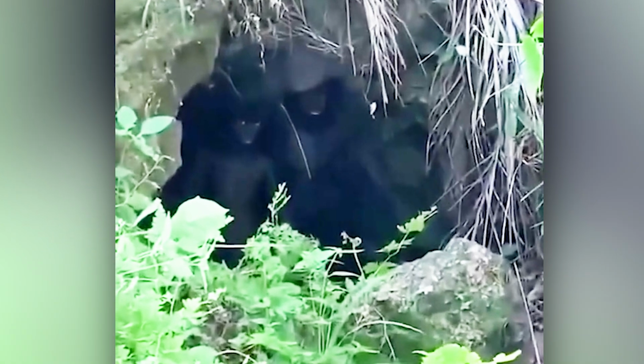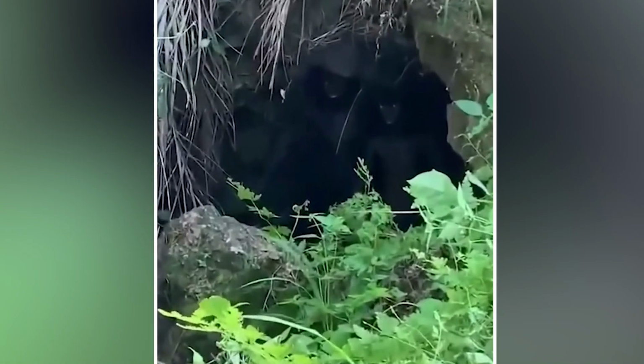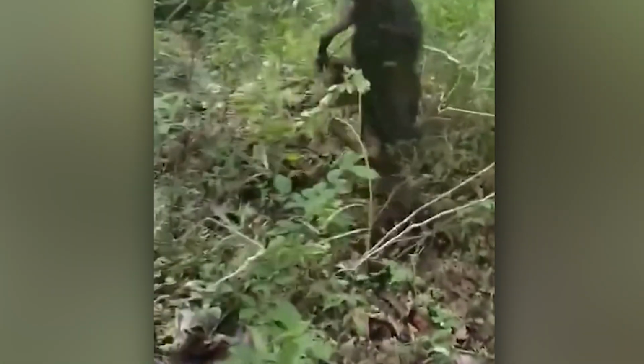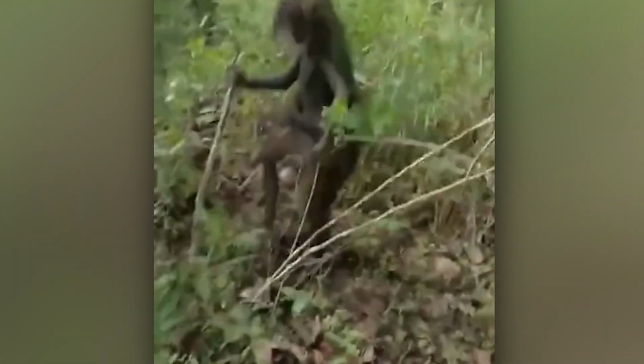There is a strong chance that these could be the mantes, Indonesia's little people, who are thought to be extinct, but in fact, in 2003, footage of a small, barefoot figure running through the jungle went viral, convincing many about a possible surviving mante, and this clip could be another proof of that.